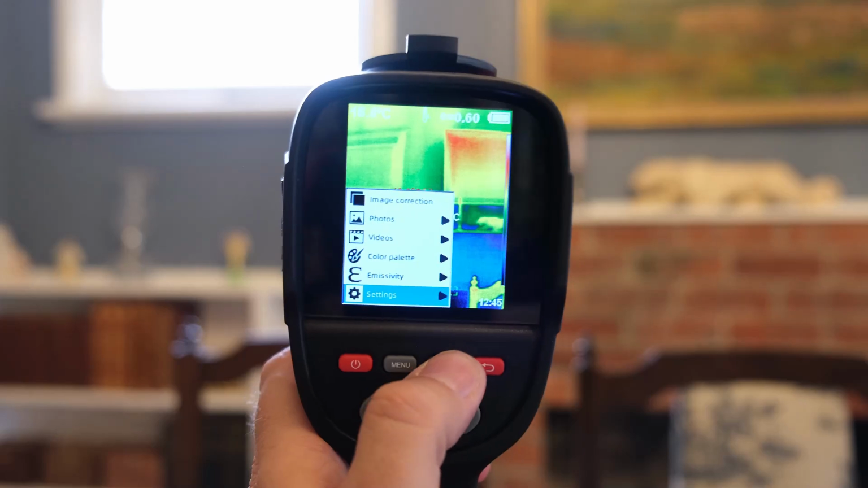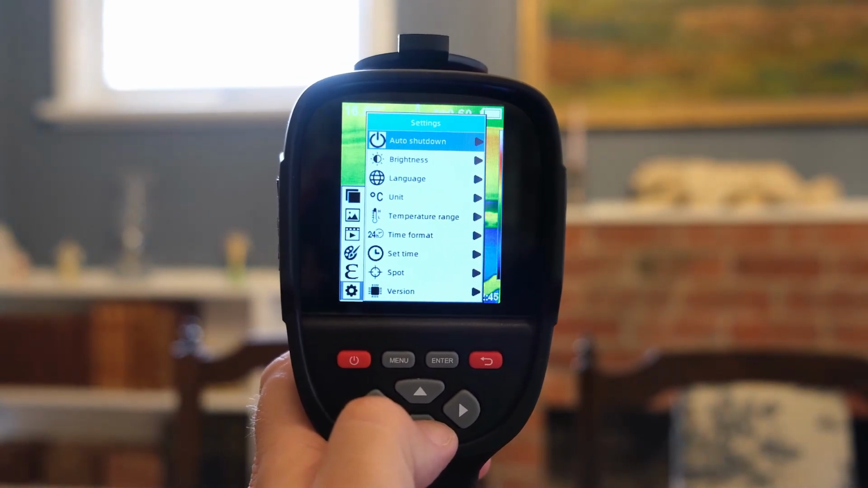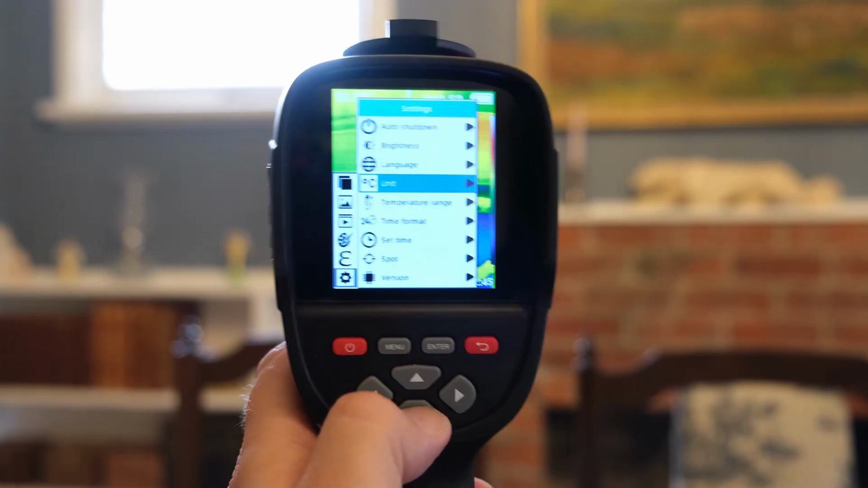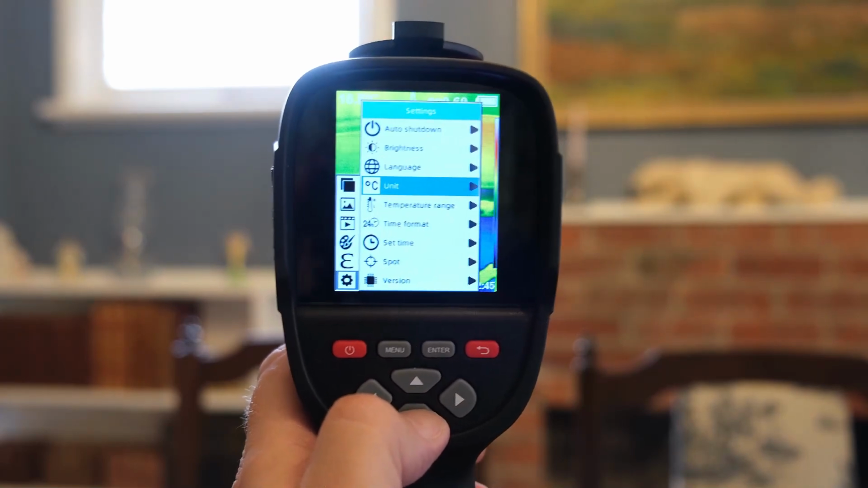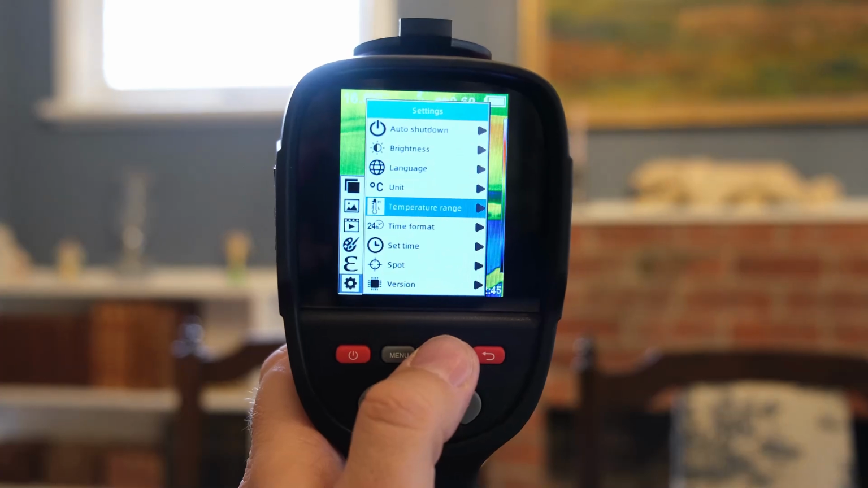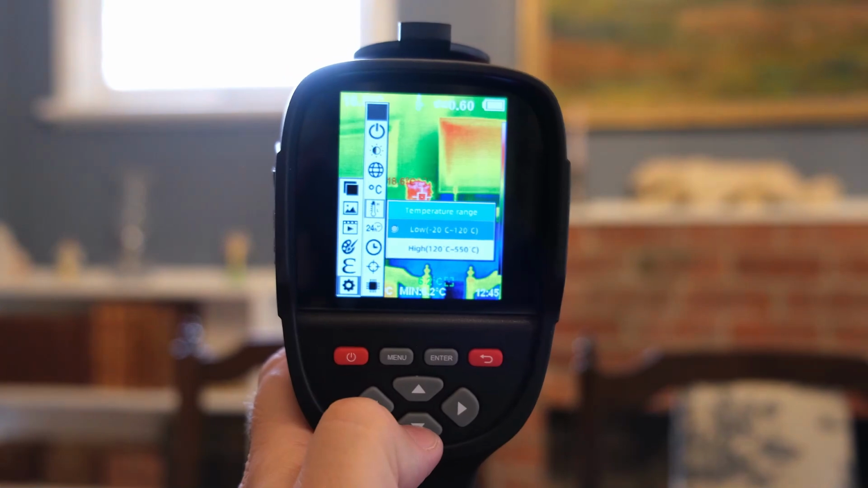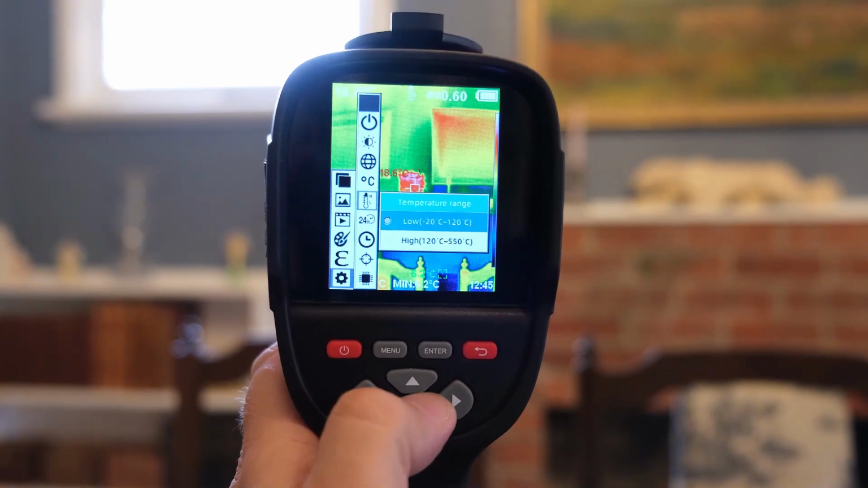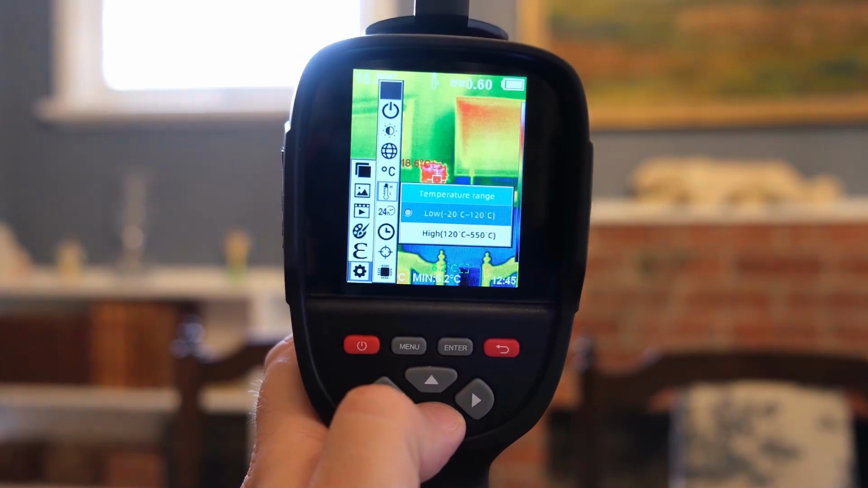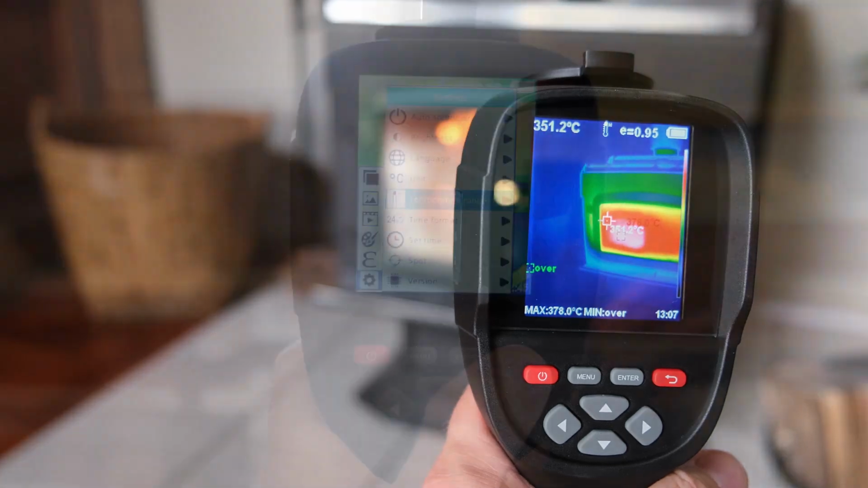And then of course there's a bunch of settings. So we can do auto shutdown, that's the time to shut it down when you're not using it. We can change the brightness, the language, the units. So if you use Celsius, otherwise it's Fahrenheit. There's a temperature range, which means that yes, it goes from -20 to 550 degrees, but you have to choose high or low. So normal usage is -20 to 120 degrees Celsius, but if I were to do fireplaces or something, I would have to choose high there as well. So you have to choose that yourself.